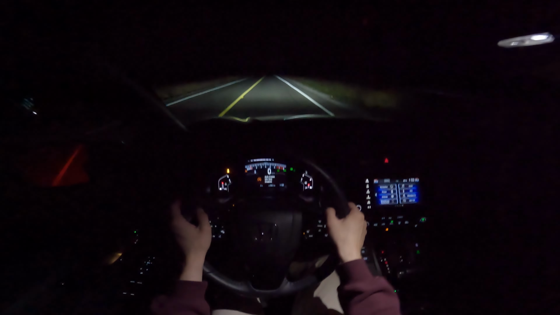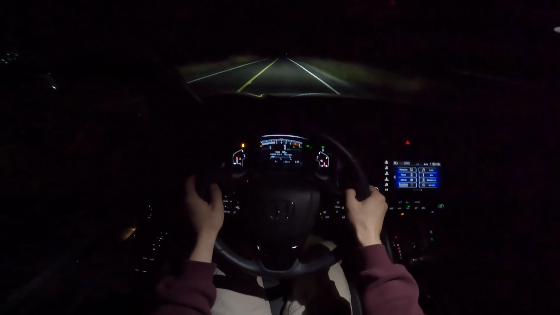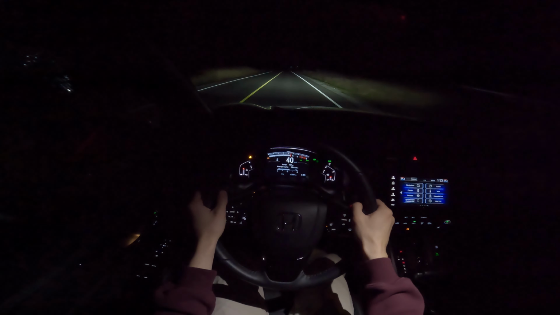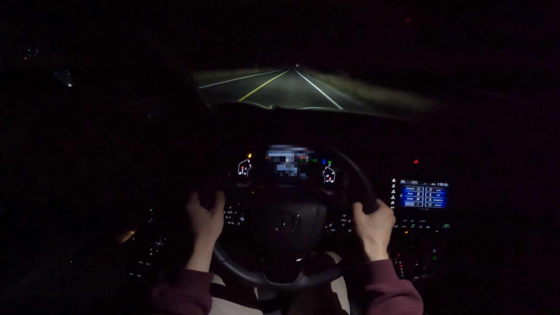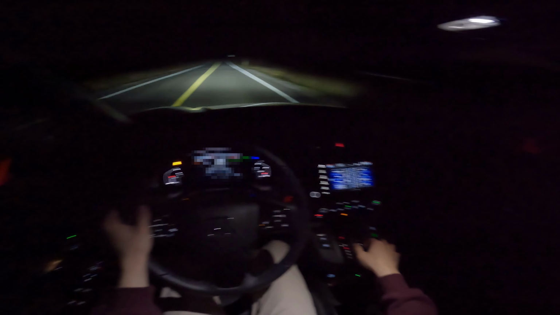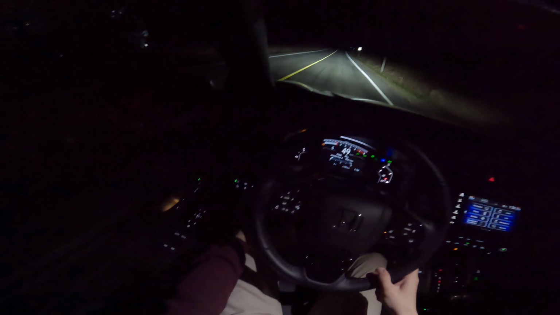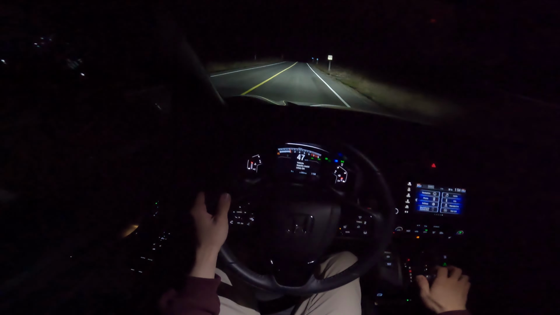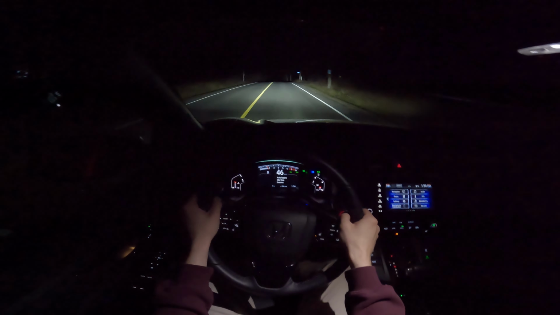Start, stop, off. Pretty decent. Not the fastest by any means. Let's turn on traction control again, and there we go.